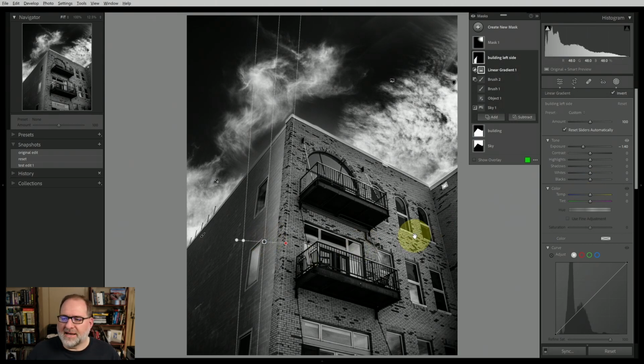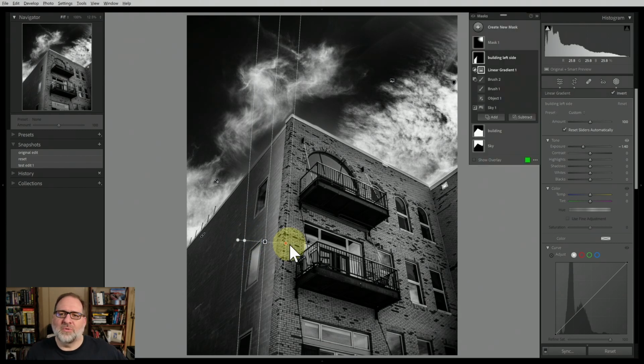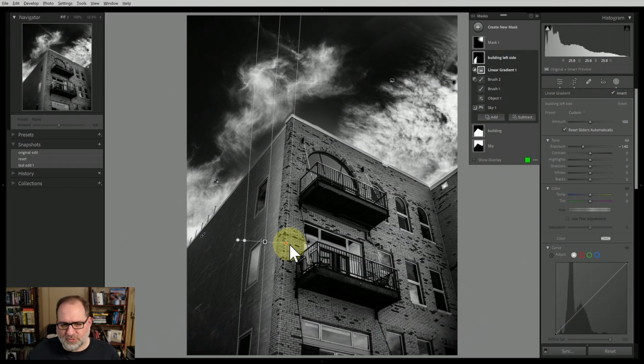Now that I've made that adjustment, I can go back and tweak the linear gradient. So if I want to adjust how much it's having an effect here, for this image, it takes some attention away from the left side of the image and brings it back to these balconies. That's really nice, but one of the problems here is that it's kind of having a uniform effect on the windows, which I don't think works as well. It's not as natural for me. So I actually want to eliminate those windows from this mask.